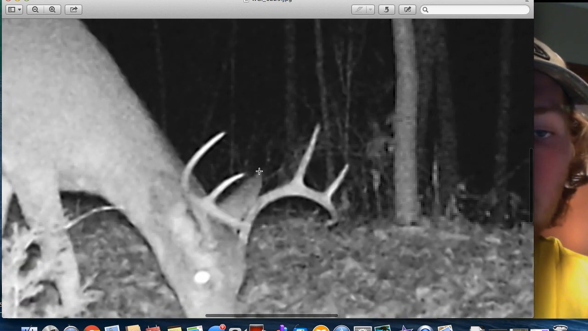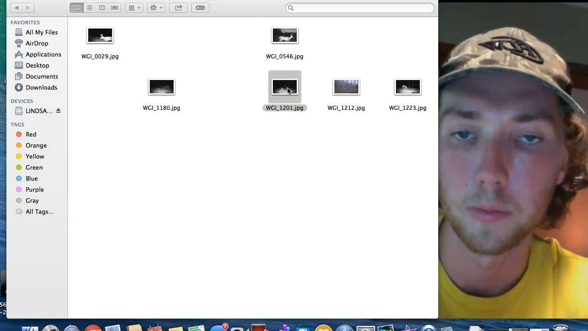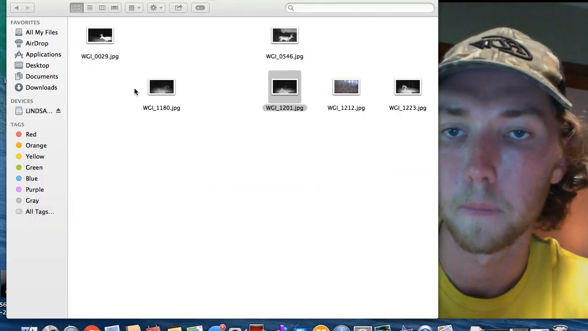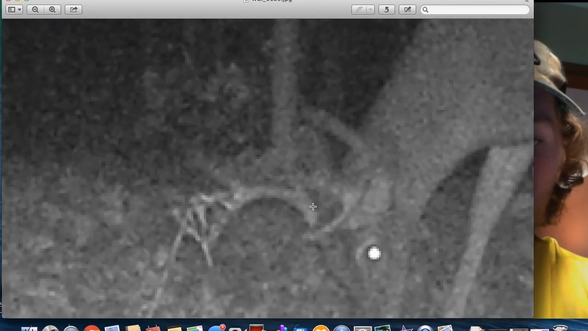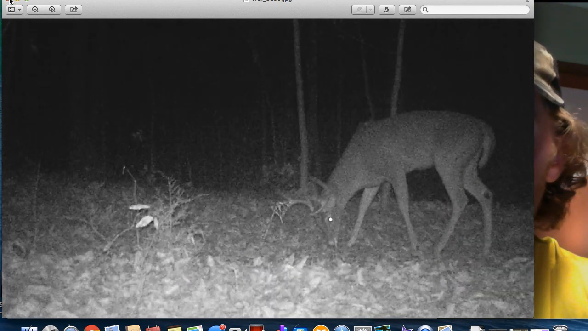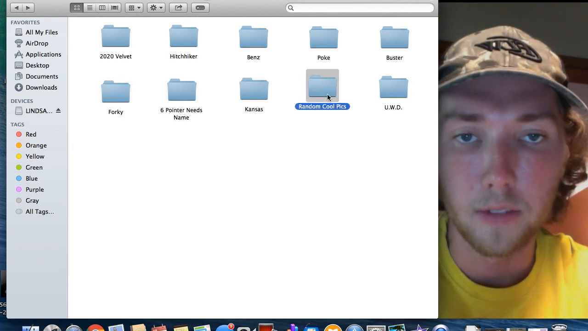This one, I think it's just a 6. I don't think this one has brow tines. And if he does, I think they're broken off. But I've got another picture of him somewhere. Not there. I've got another picture somewhere of a 6-pointer with no brow tines. That doesn't look like that's it. But anyways, that's that. I've got this little file of just random cool pictures.